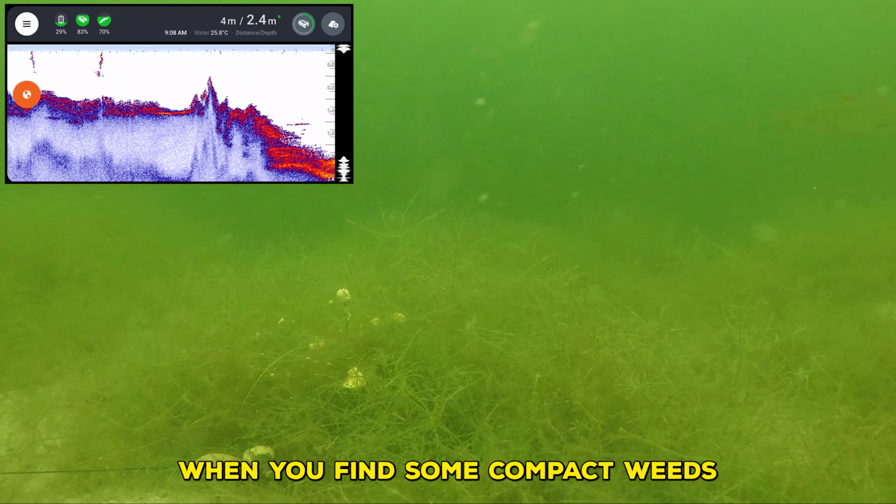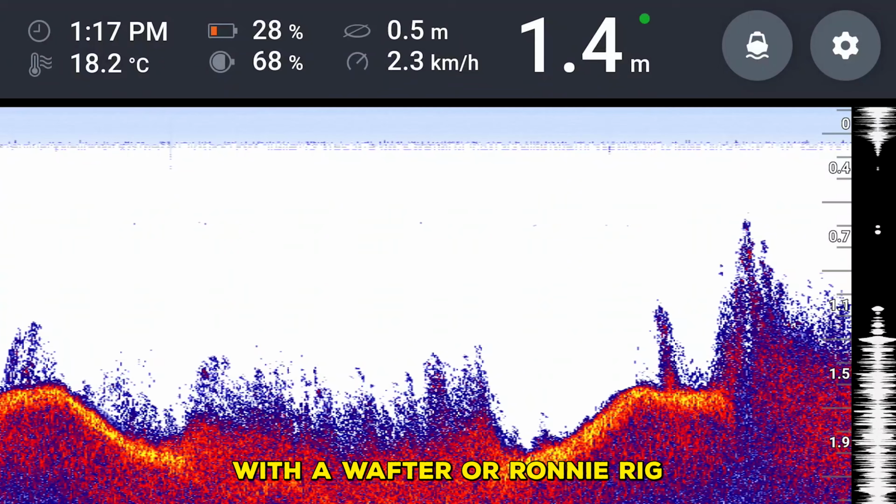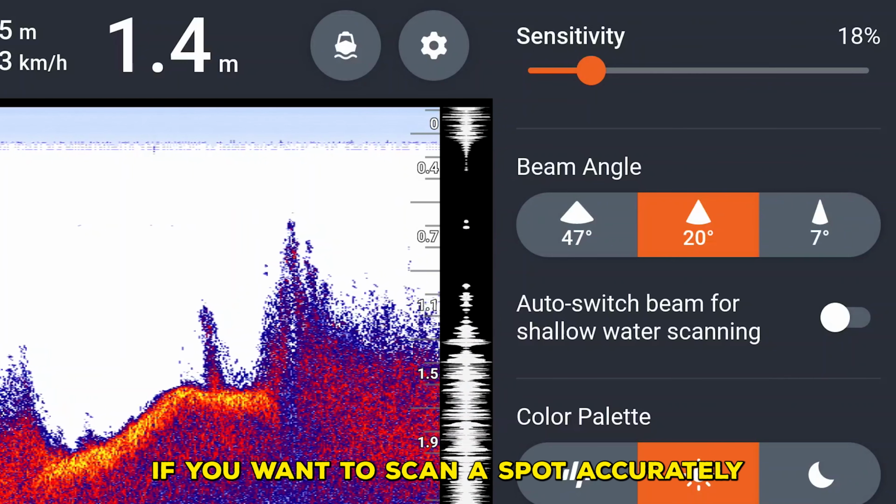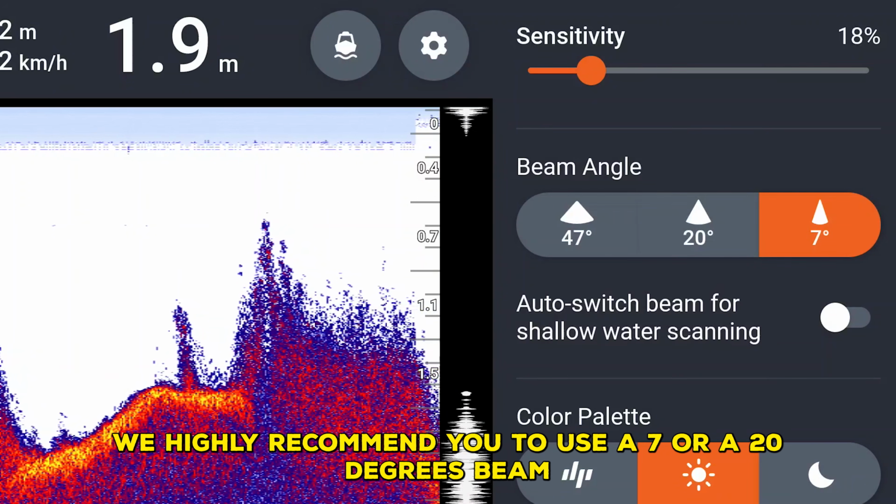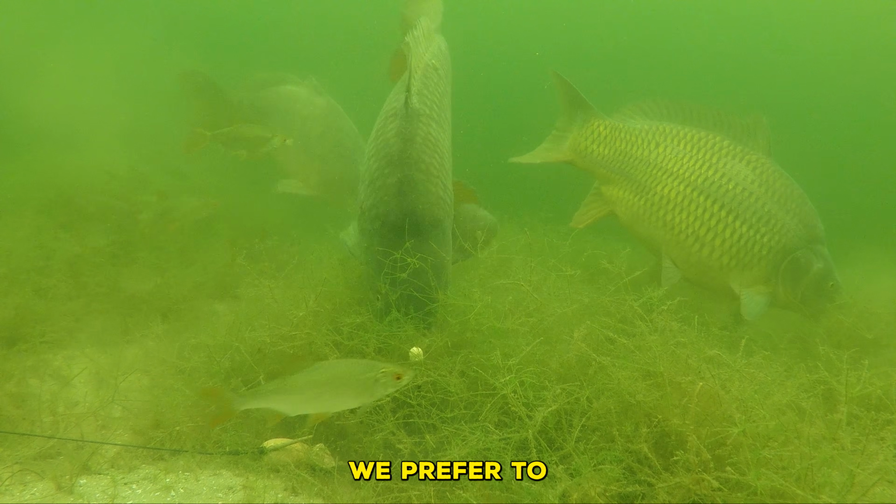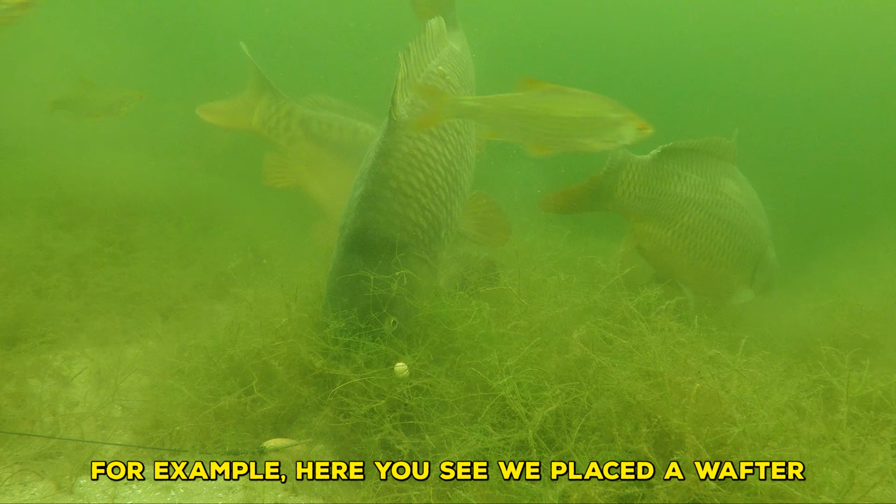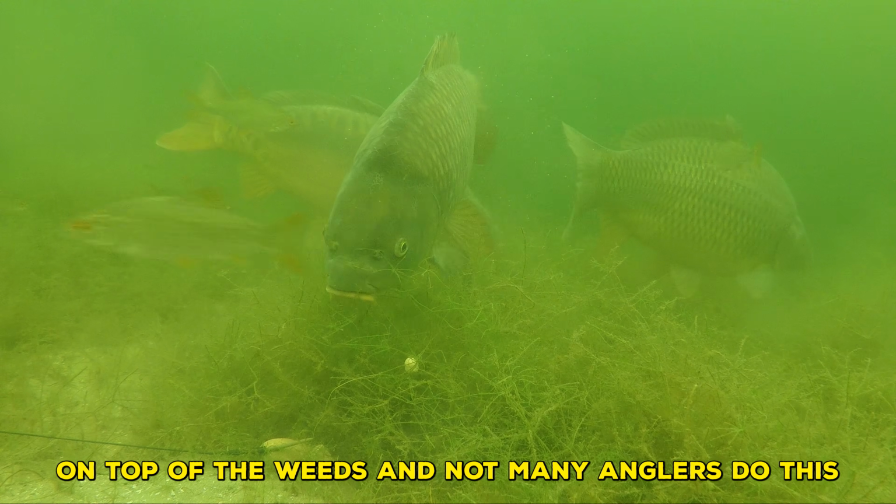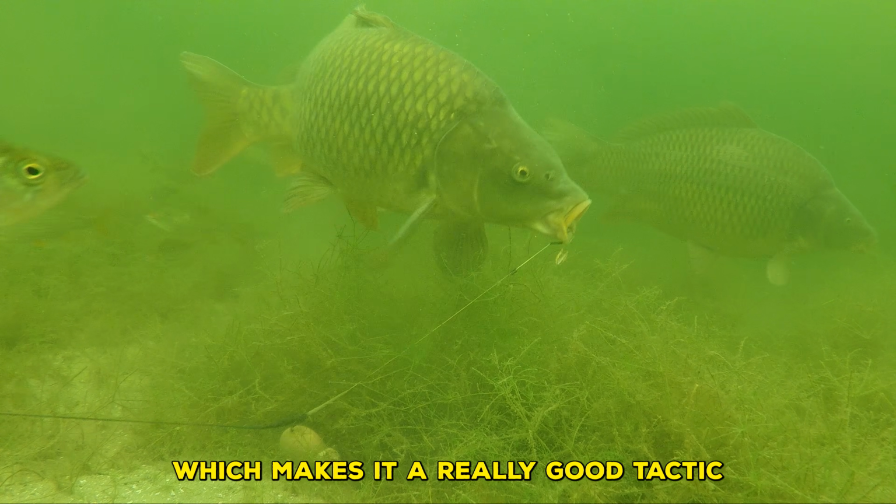When you find some compact weed, you can fish on top of it with a wafter or a runny rig. If you want to scan a spot accurately, we highly recommend you to use the 7 or the 20 degrees beam. We prefer to fish on top of the weeds or next to it. For example, here you see we place the wafter on top of the weeds, and not many anglers do this, which makes it a really good tactic.